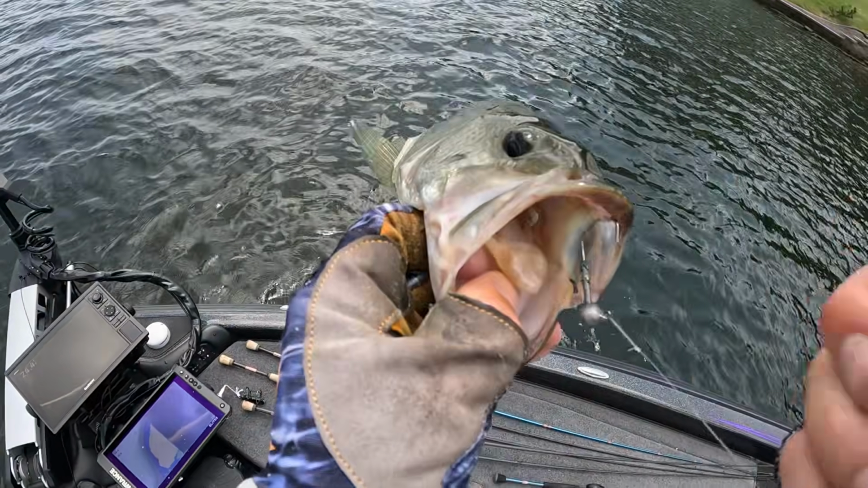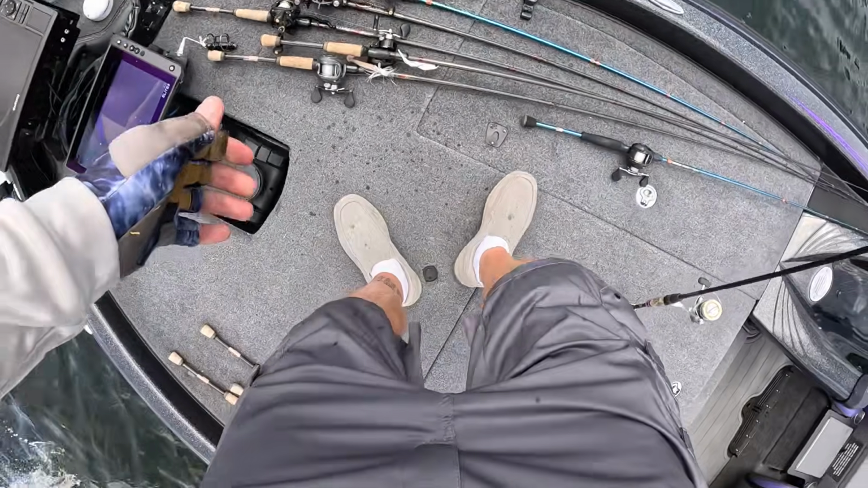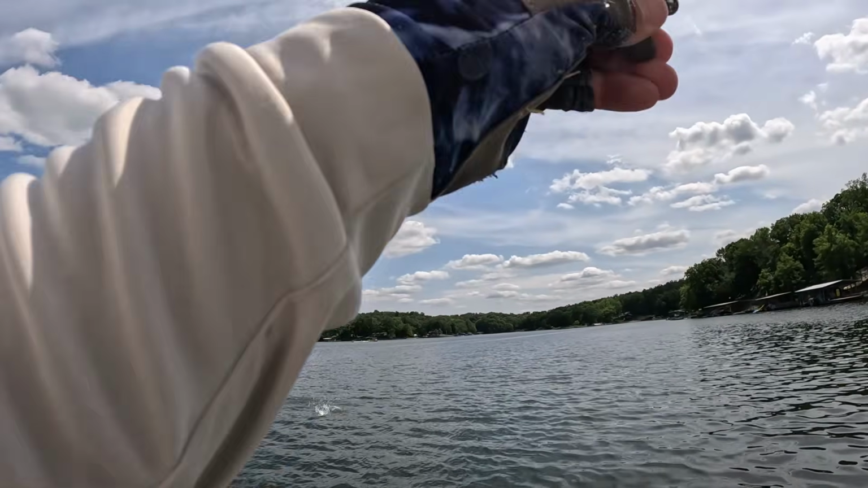A decent one, keeper, just throwing a little minnow, Spotlight Minnow.